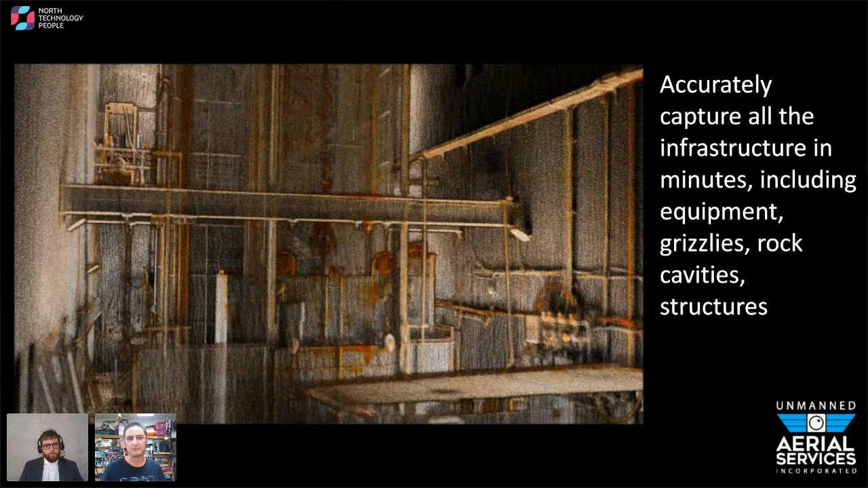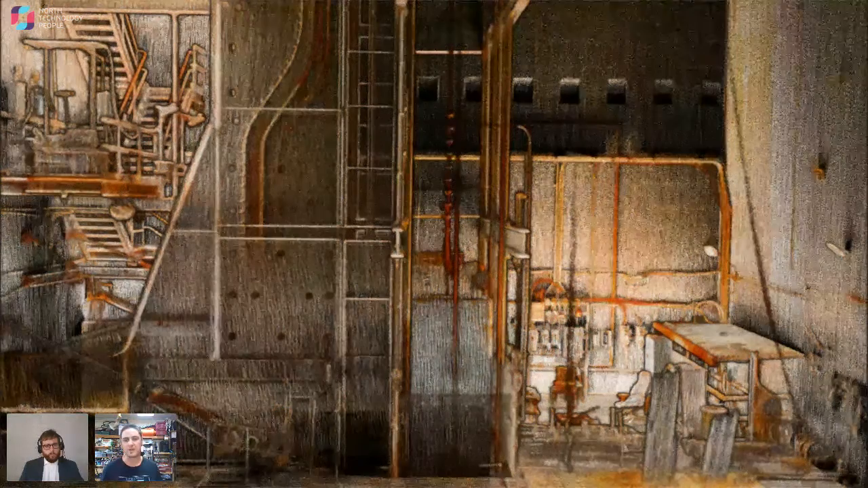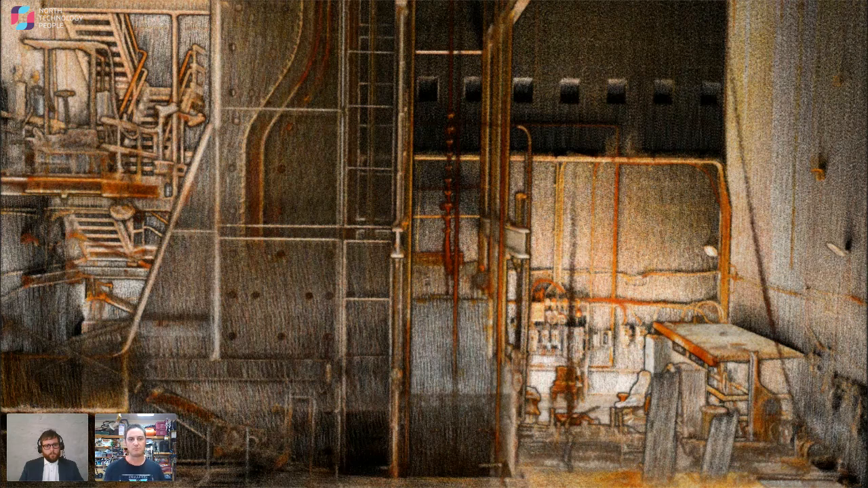In this case, it was a head frame. The alternative was setting up about a week's worth of scaffolding to go up and look at certain beam pockets. In about 10 minutes, we could walk up and down and give them enough of a point cloud to do some measurements of what they needed. And a couple more views of this same point cloud. So not only are we capturing the area they want, we're giving them more data actually than what they could even imagine.